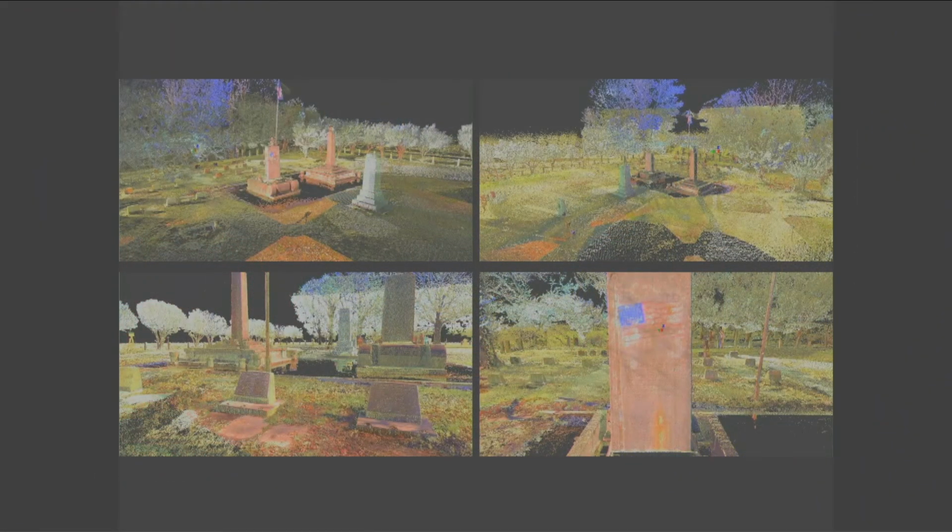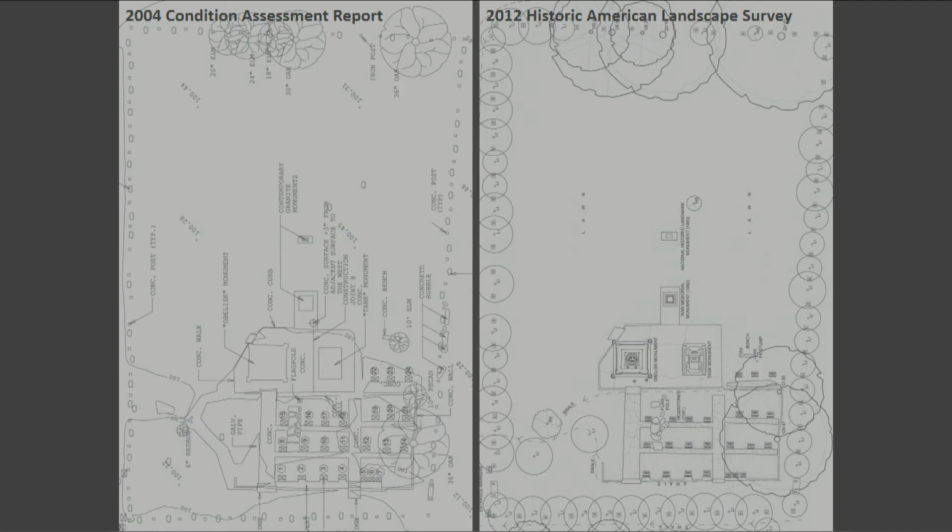In this particular project, we used the point cloud to get to the drawings. We ended up not using the point cloud in the final product. We used this data to produce the plans. What you're looking at on the right is the plan that we created of the cemetery using the point cloud.